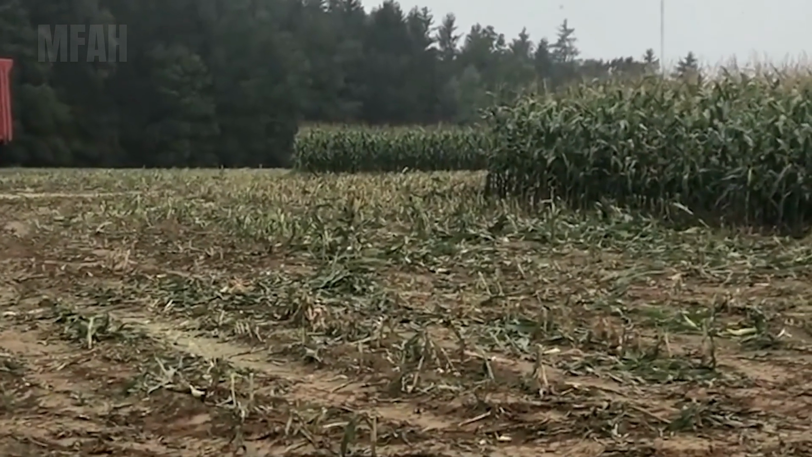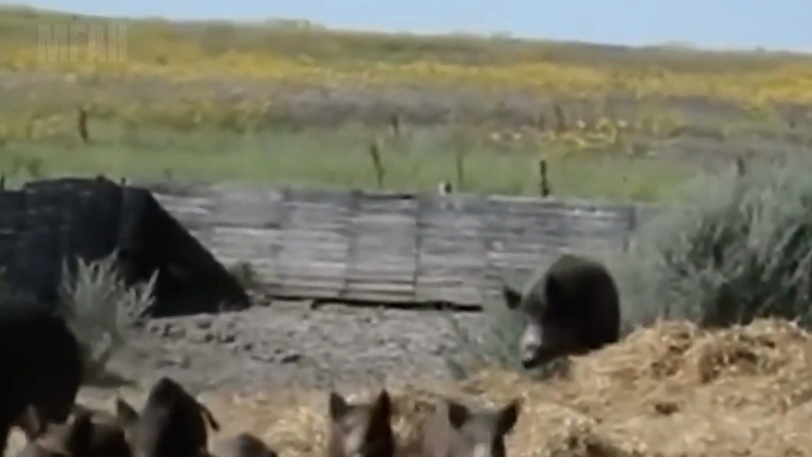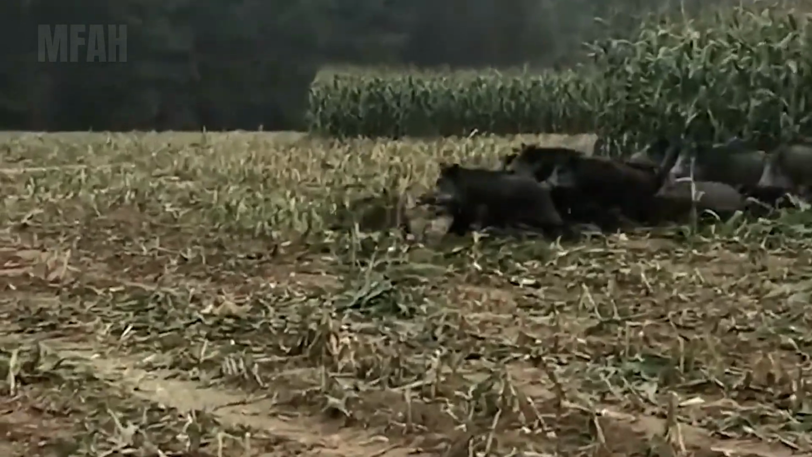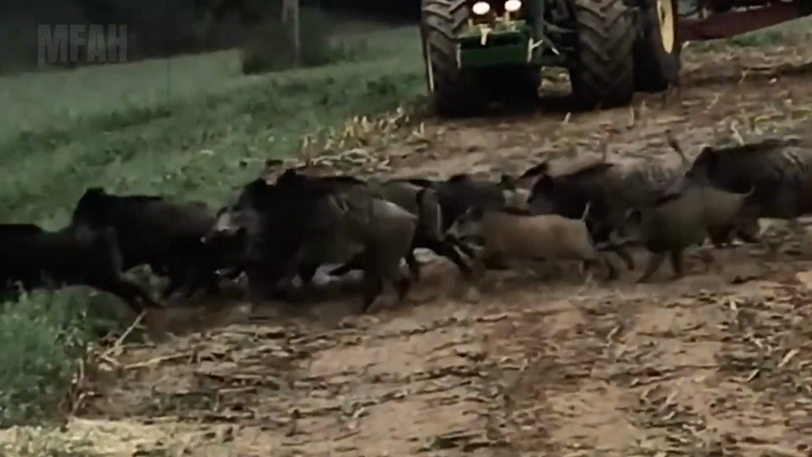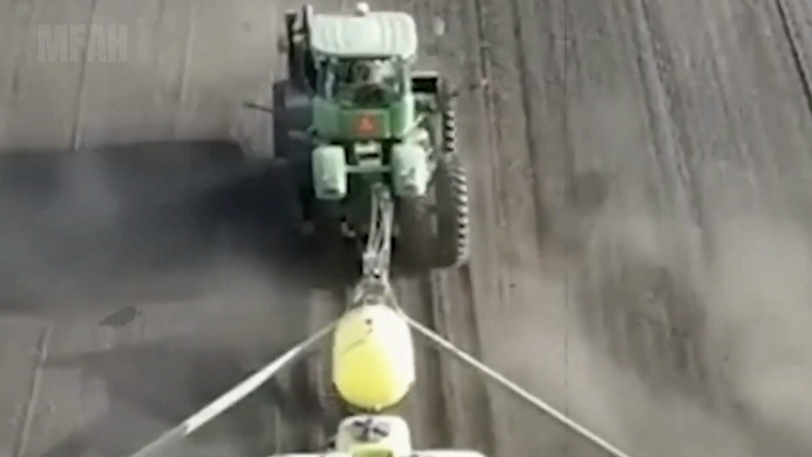Farming in America has never been easy, but today it's become a full-blown battle. It's no longer just about droughts or storms. A new enemy, relentless and dangerous, is creeping through every field, every fence line, the invasive wild hog. They're no longer hiding in the deep woods. Now they storm into pastures, tear up the land, destroy crops, and worst of all, they're boldly marching into neighborhoods in broad daylight, as if they own the place.